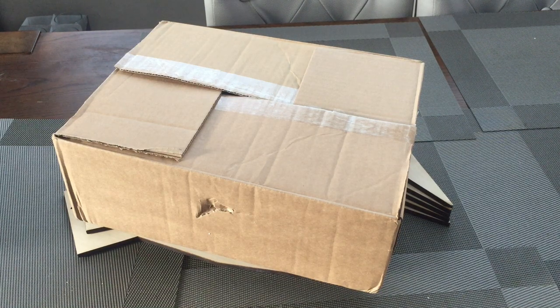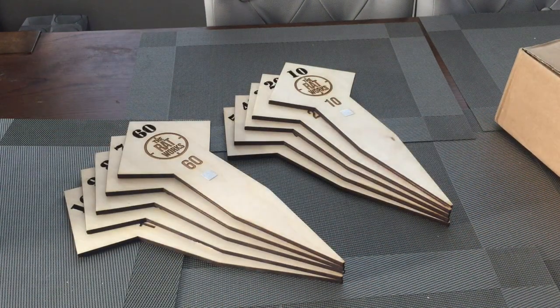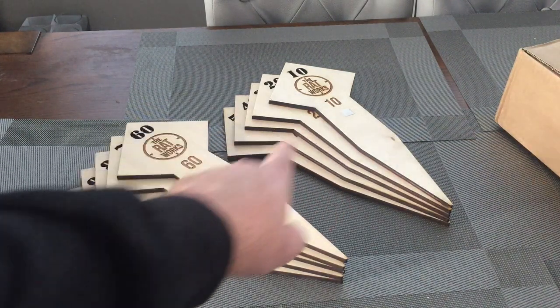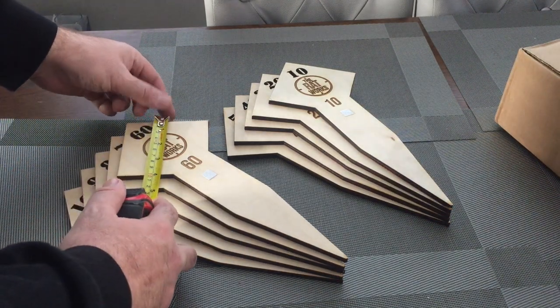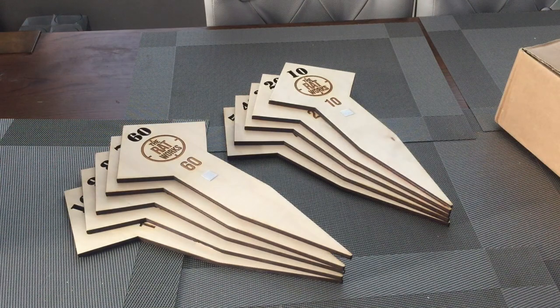A couple of messages later, we'd come up with a design between us, and I've just unboxed them, and this is what we've come up with together. So we've got range markers from 10 to 100 yards. You could do it in meters as well, I suppose, but we've got 10 to 100. On each target, I've just added a little reflector, which is going to help at night time. Now the heads on these are a 4 inch by 4 inch, which is a very respectable size.